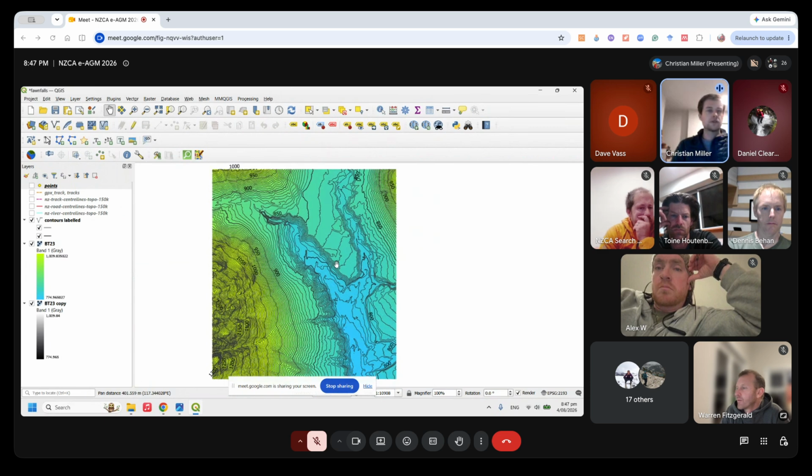There is other information you can get from the LINZ website as well. You can get river center lines, you can get roads, and you can get walking tracks, all of which could be quite useful for planning out a potential first descent, plan your route. If you've already been somewhere and have done some scouting, you can also add a GPX track from that.